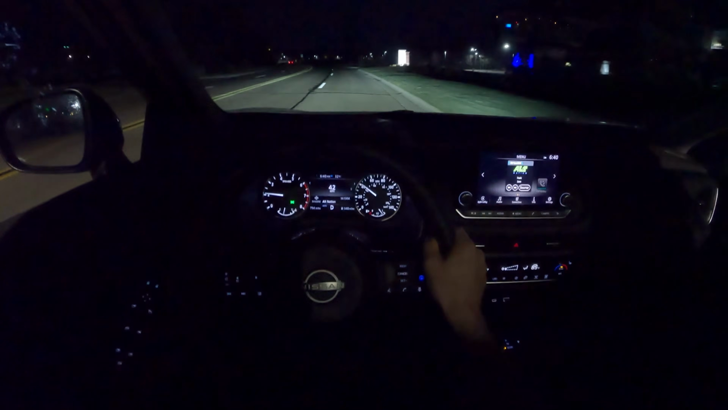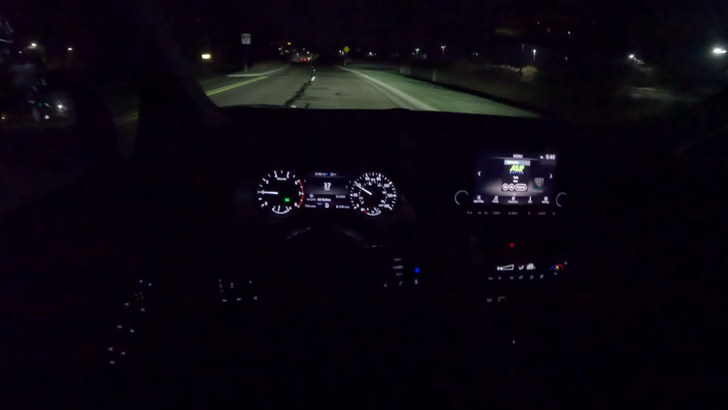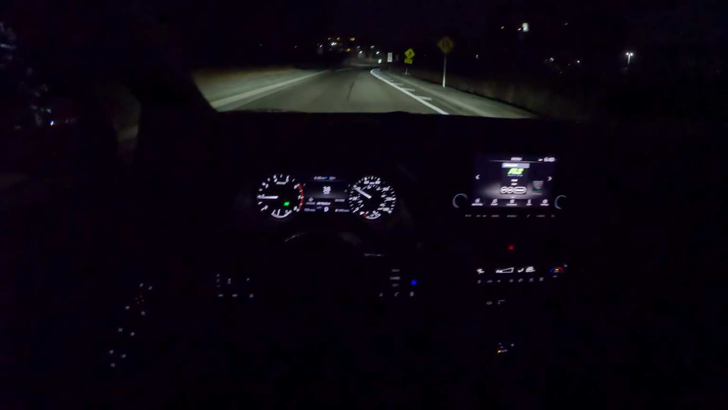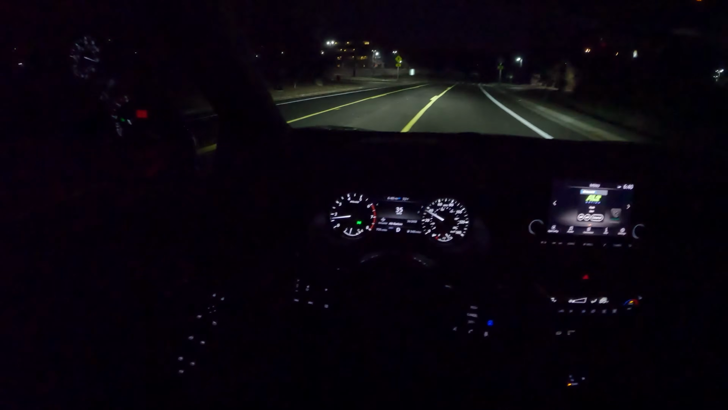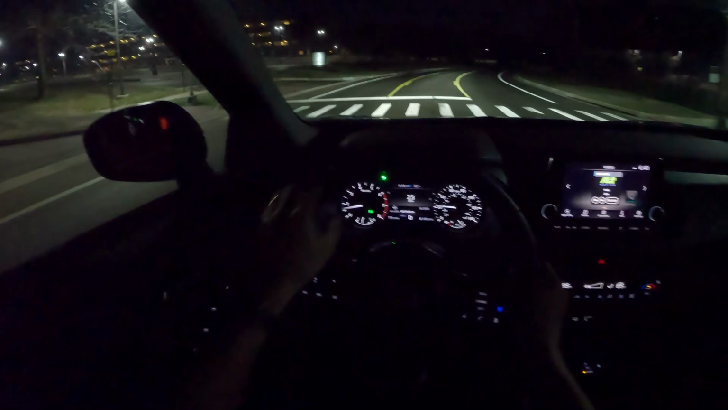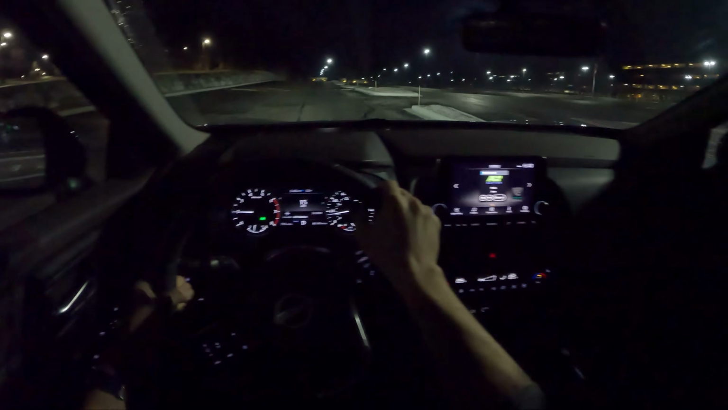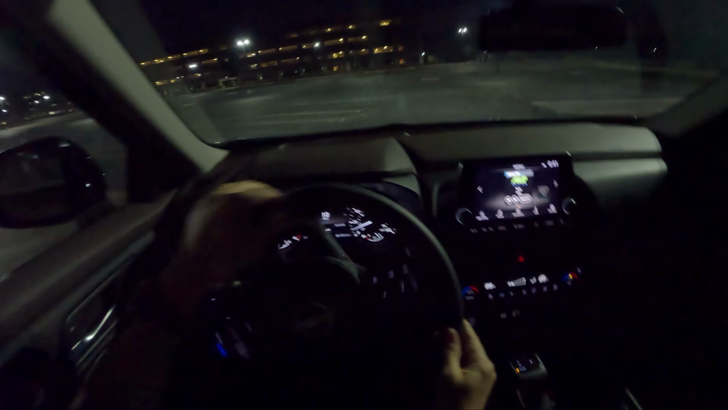Lacking a little bit in powertrain refinement and outright horsepower and acceleration. But if you factor everything else in, the practicality of this, the size, the interior space, I think Nissan's done a pretty good job with this new Rogue. It would be nice to see something other than a CVT one of these days, but I will say it is a very smooth powertrain and very comfortable to drive and live with.